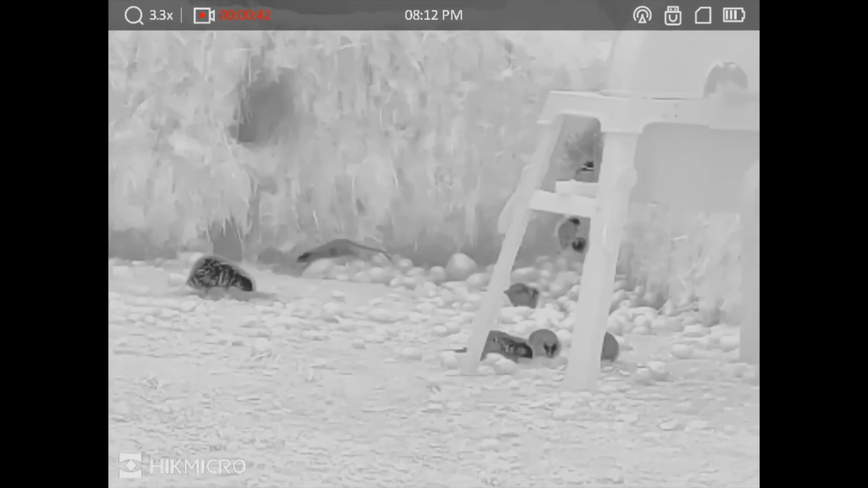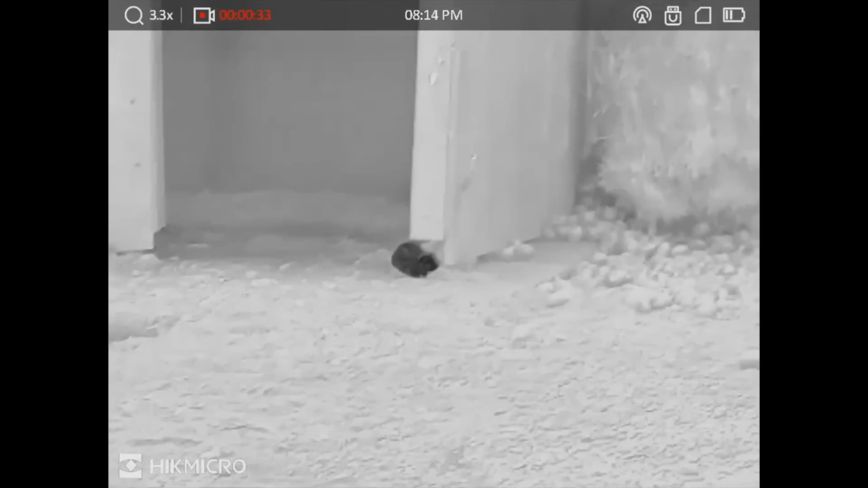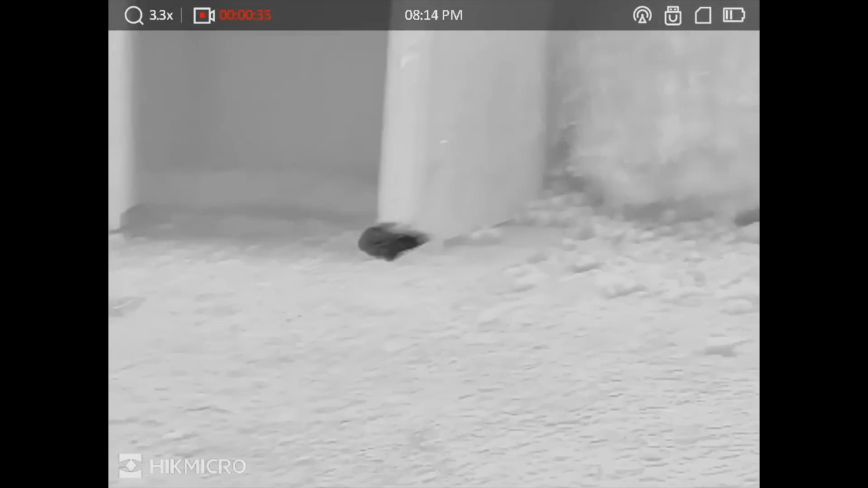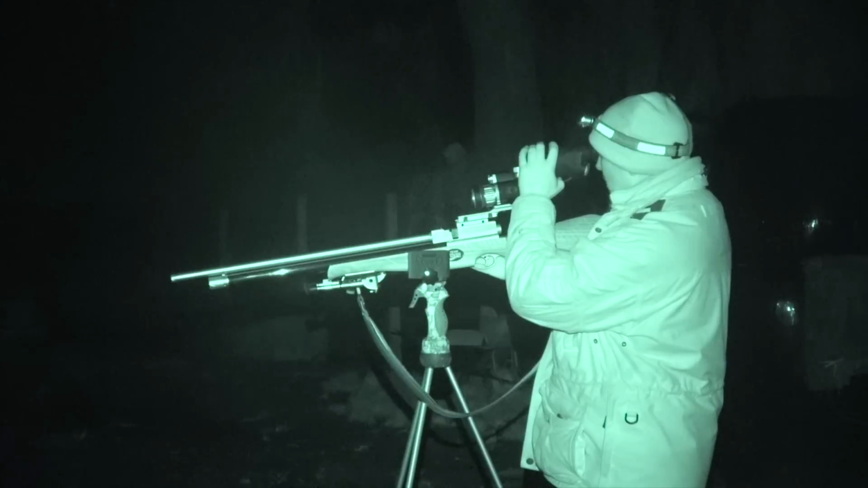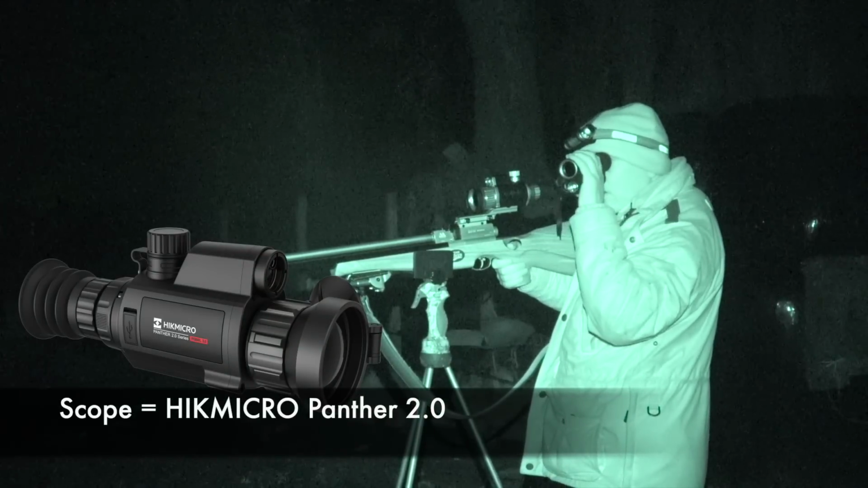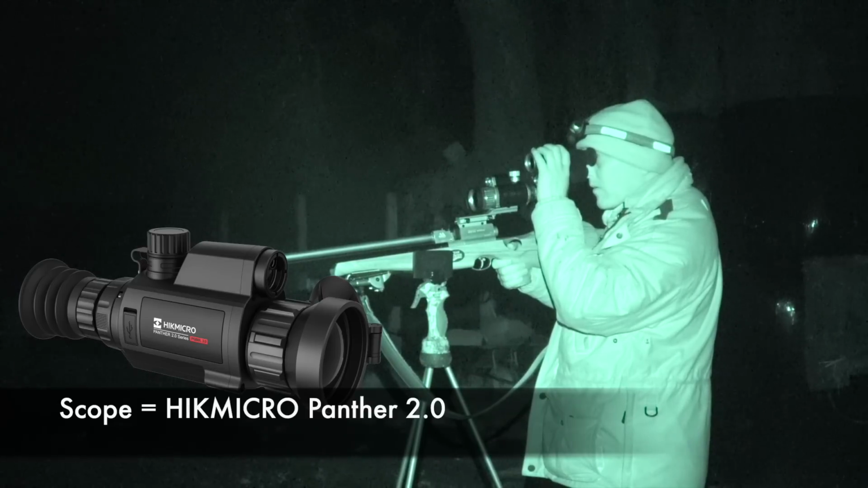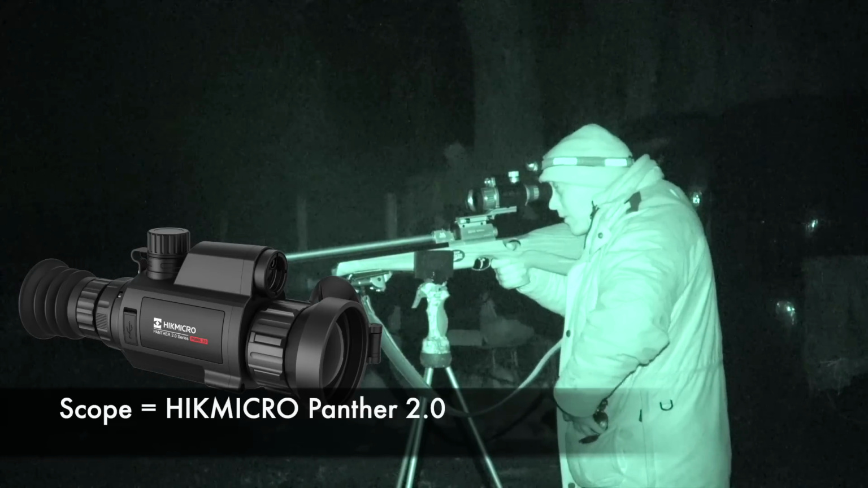And I'm also using, don't forget, the new scope. This is the new Panther 2.0. Now this has just had an update on it so that it now has an onboard ballistic calculator. So when using with the app, it's a very clever piece of kit because the scope itself has its own rangefinder. So you ping the target and it will suggest to you where your new aim point will be. So I'm very much looking forward to having a go with that in the coming weeks.